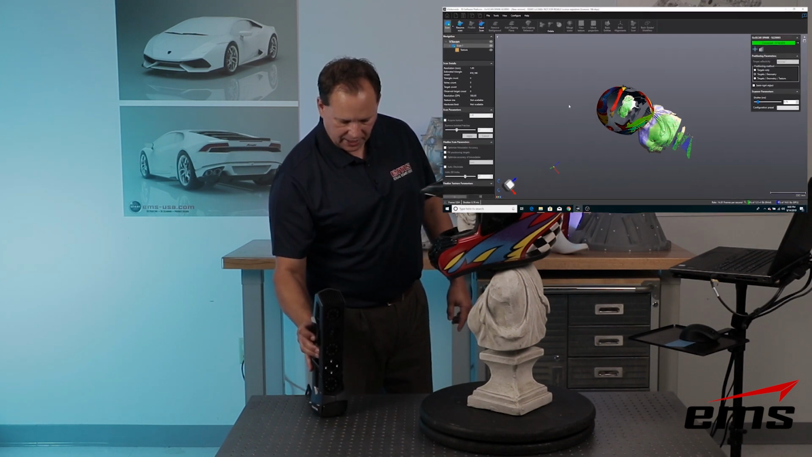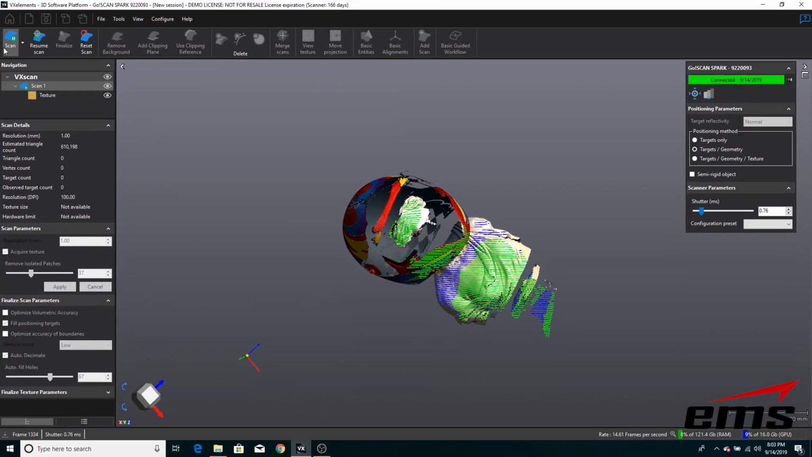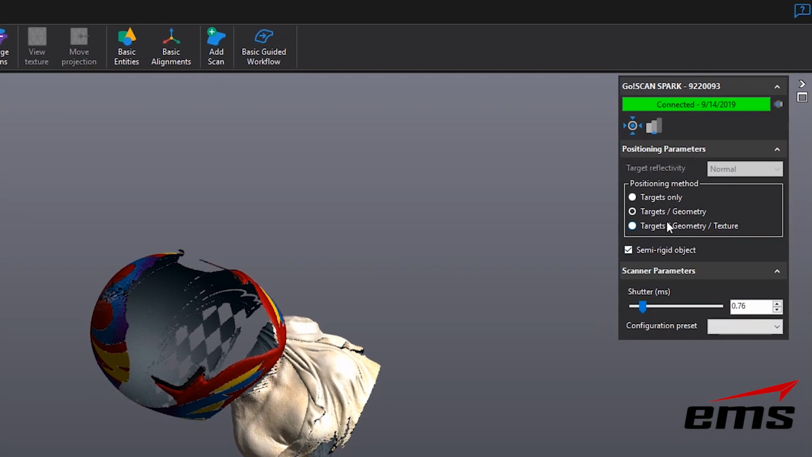Now, there are a few settings I can change to help us as we go along. So, for example, let's stop scanning for a minute. And I can turn semi-rigid on. Right now I'm using targets and geometry only, but I can also use targets, geometry, and texture. So let's go ahead and click that, and I'm also going to crank my shutter up. Now, I can do this with the auto adjust command, or I can just manually do it.